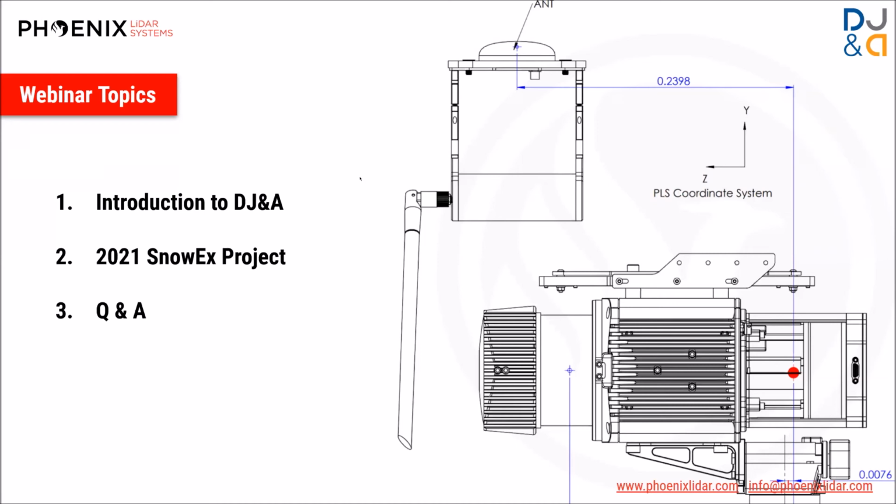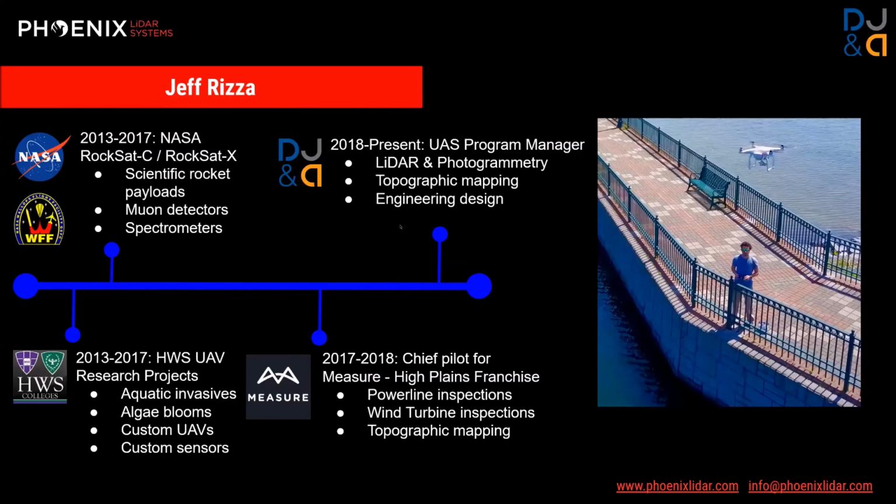Yeah, so like I said, we're going to cover the SnowEx project, but I do want to give everyone a little bit of background on myself and our company quick beforehand, at least some of the relevant background on myself. So I got into using UAVs for mapping and other research applications in undergrad. I went to Hobart and William Smith colleges in upstate New York. It's a small liberal arts school, and pretty quickly got into using drones for, we were mostly doing mapping of aquatic invasive species, and there was some interest in using things like multispectral sensors to detect blue-green algal blooms in a lot of the lakes in that region.